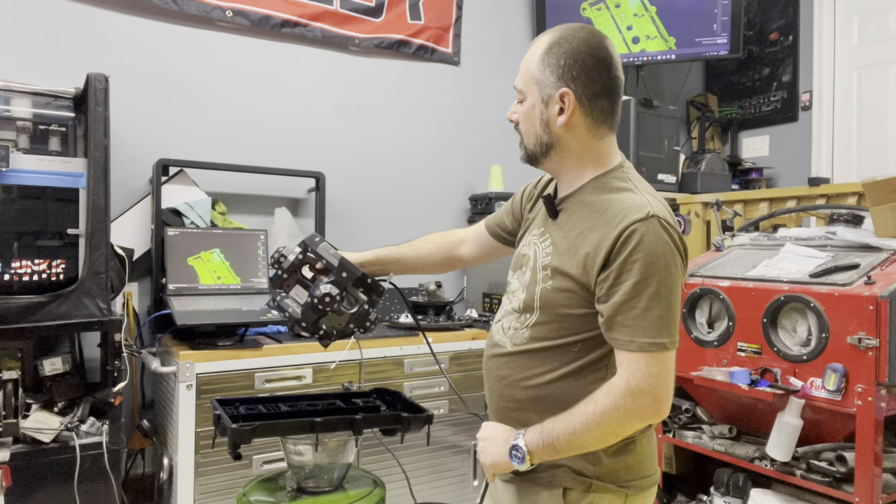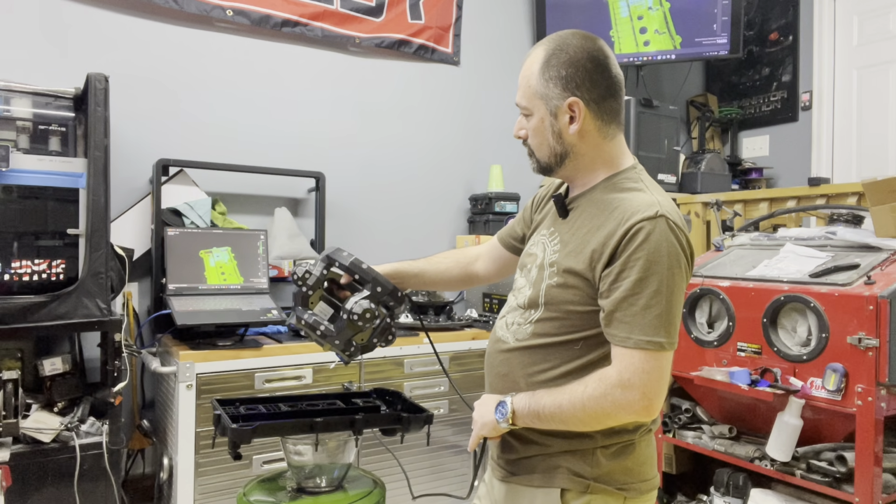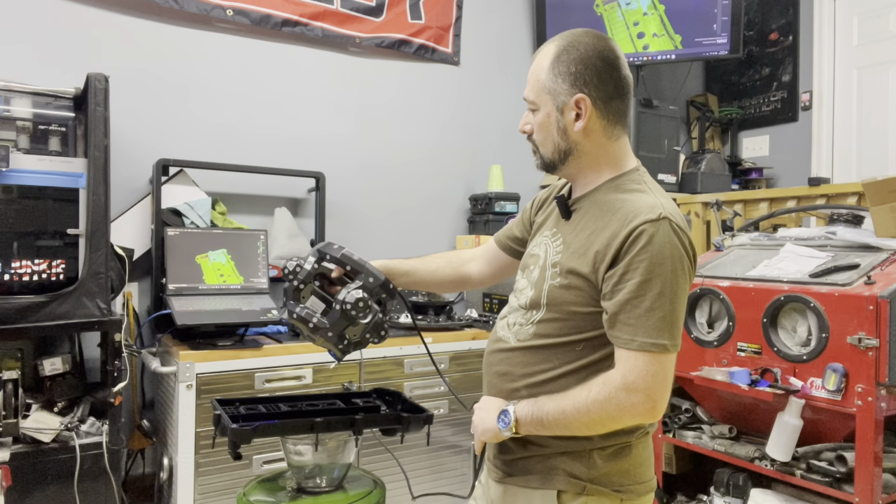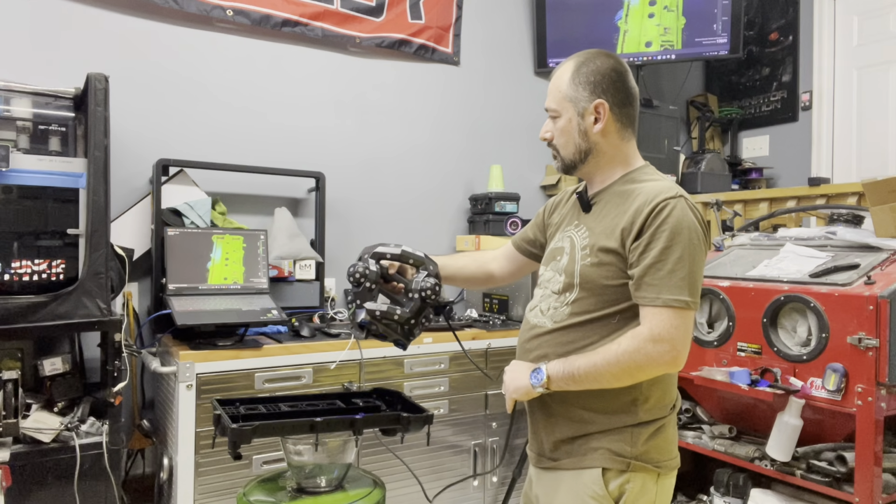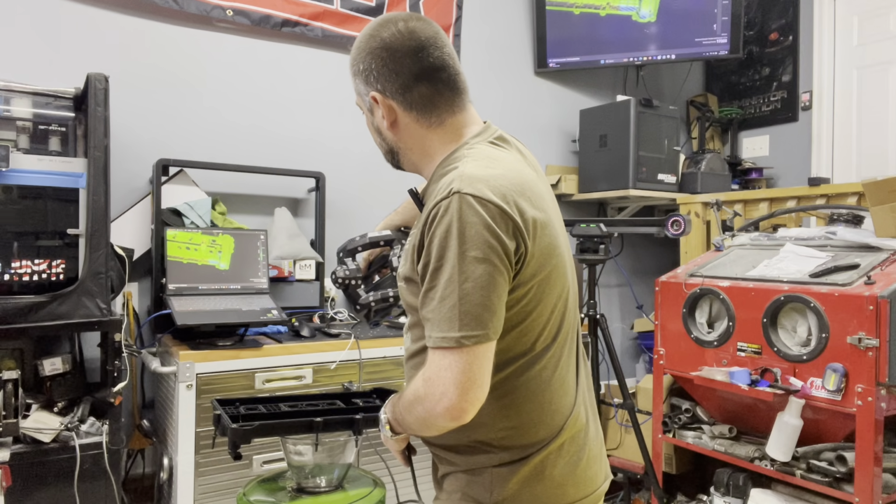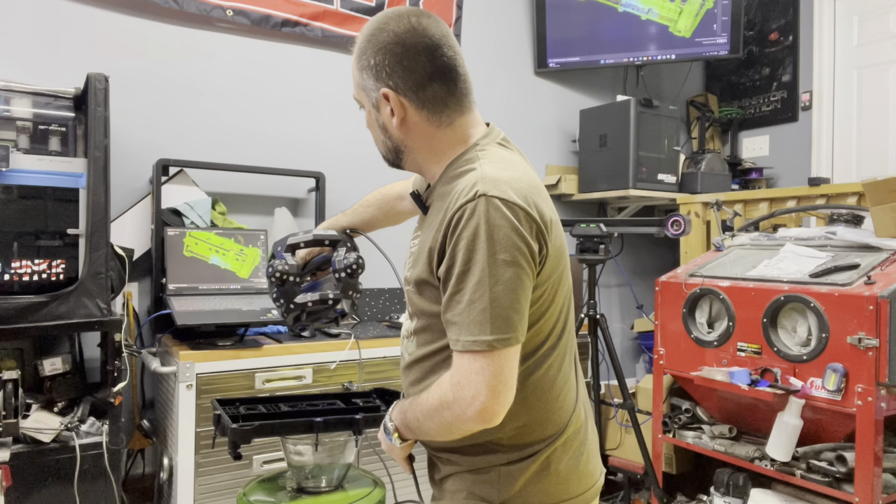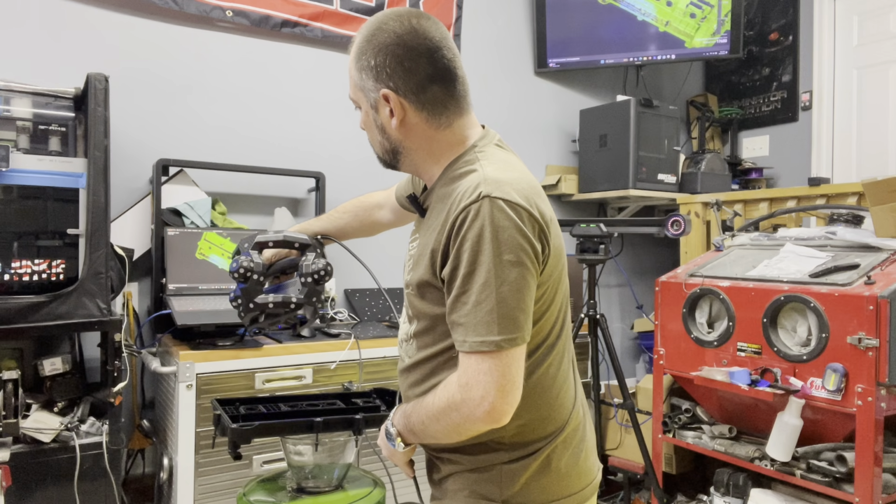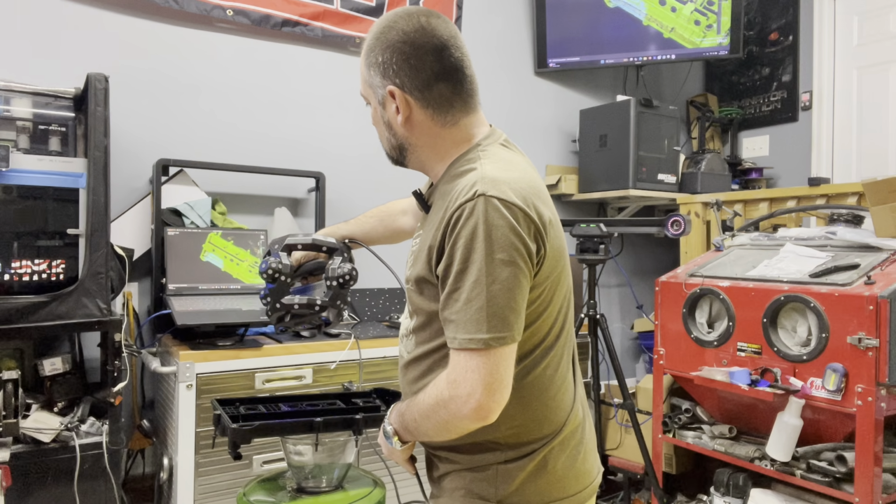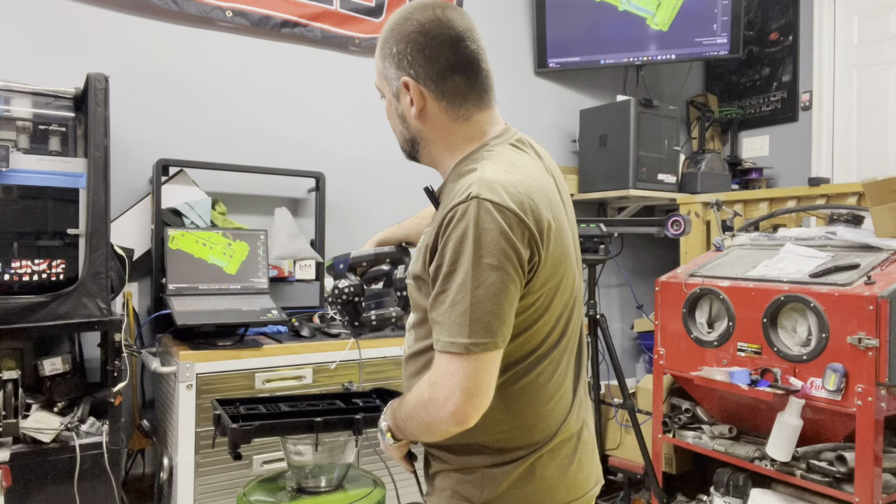Get that back wall right there. And then, like I said, you're just going to build in the surfaces.